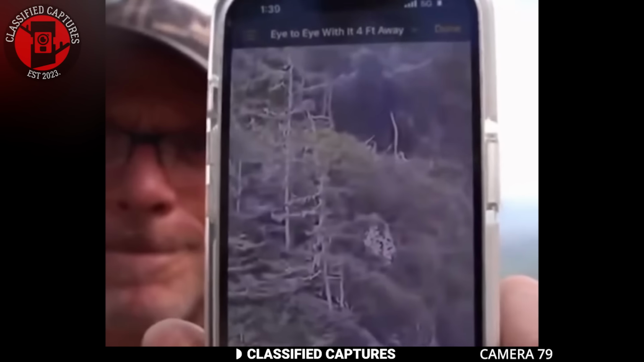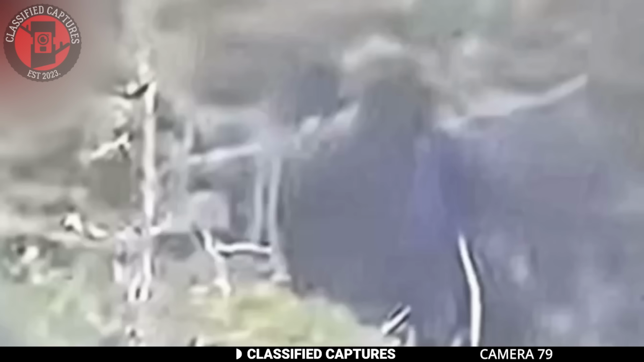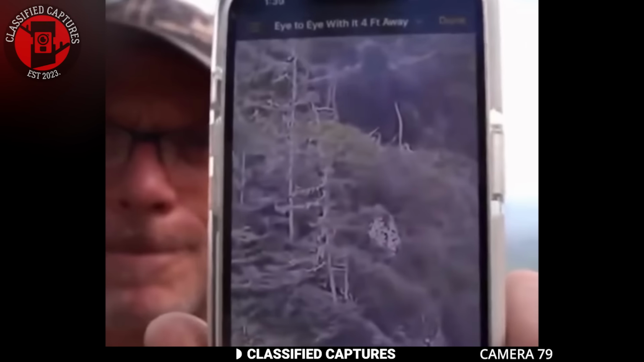What's particularly striking in this footage is the creature's height and its bipedal movement. The dark fur and towering frame certainly fit the Bigfoot legend, but the question remains, is this another compelling sighting of the mythical creature or just another case of mistaken identity?